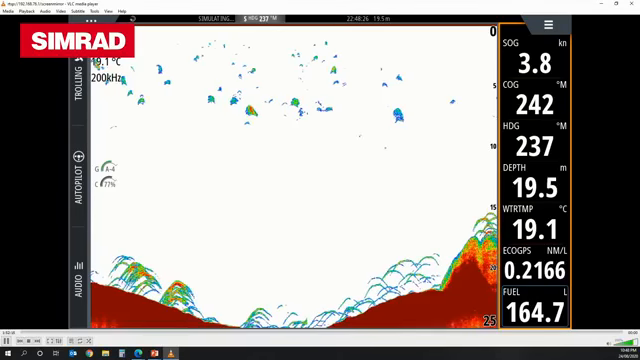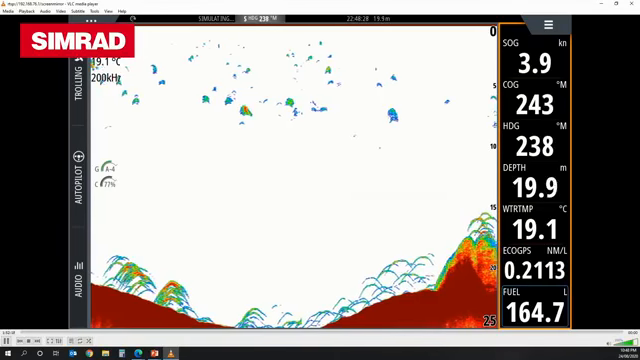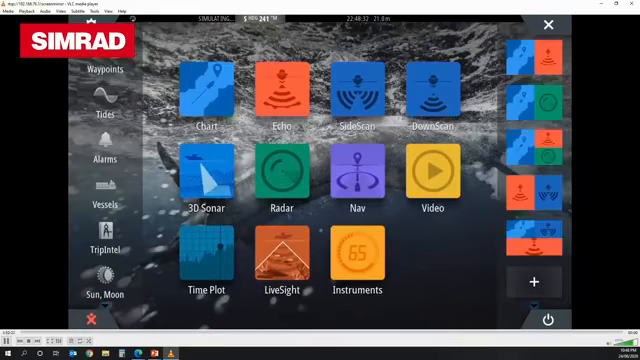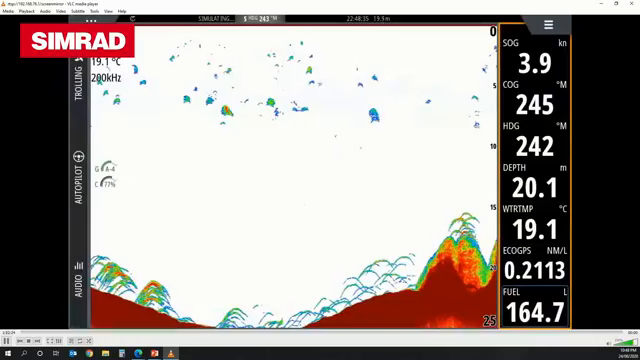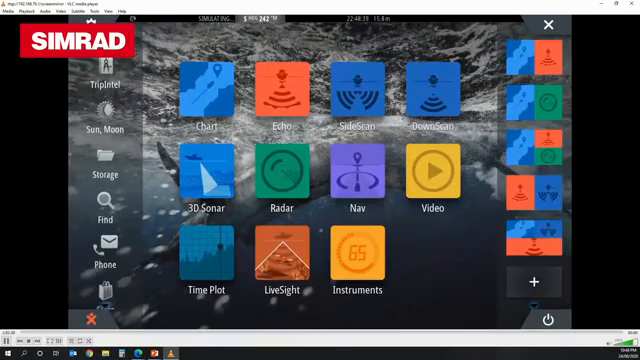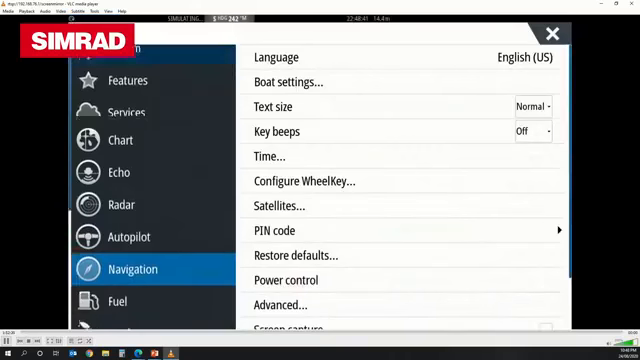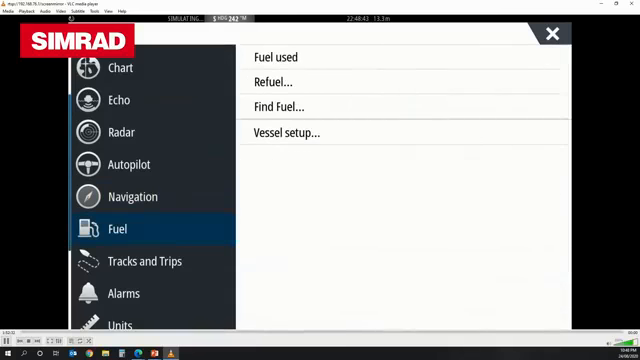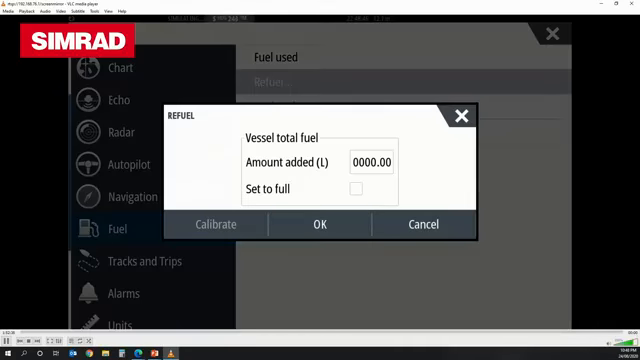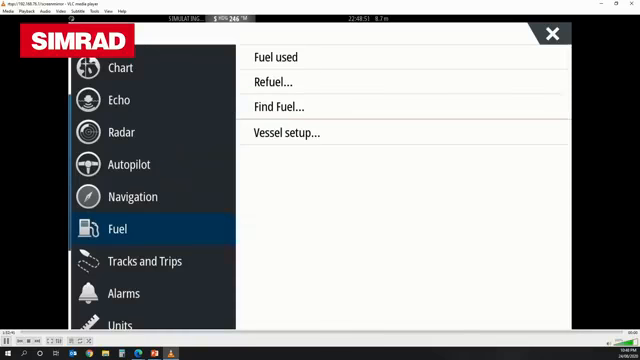And that will basically, when you fill your boat up, you need to come into settings, and you'll see one here that says fuel, and you're just going to go in there and say refuel, and you're going to tell it how much gas you put in. In this case, I'm going to say that I've filled the boat up. And what that will do now is, as it's burning fuel, it'll count down the amount of fuel that you've got left in the tank.